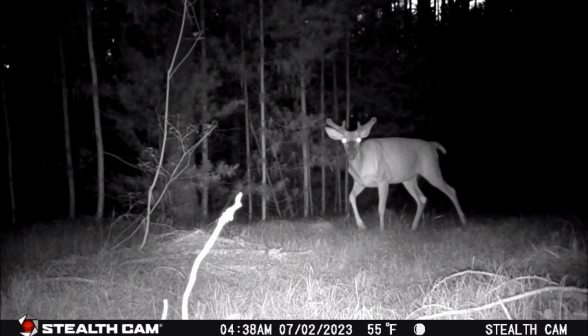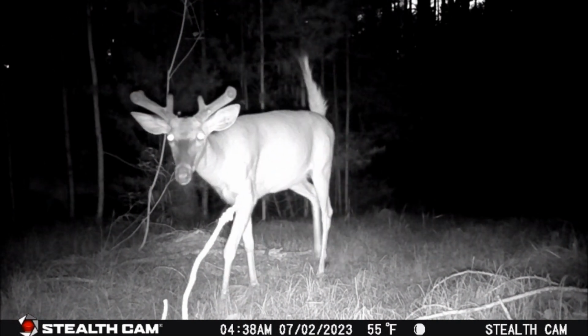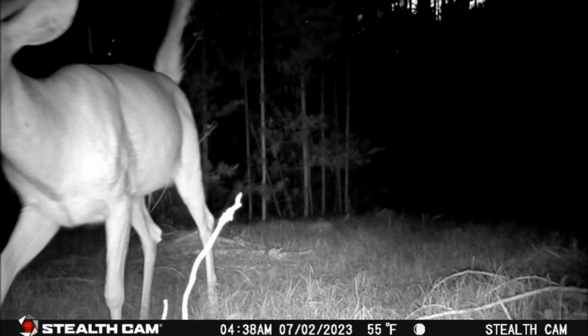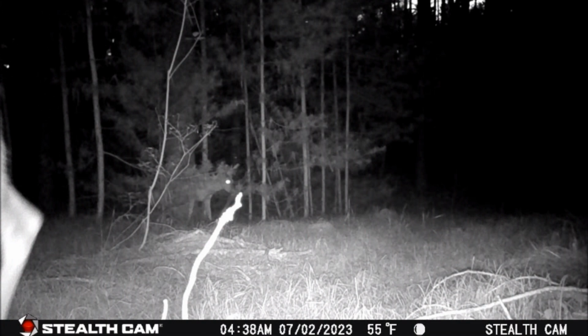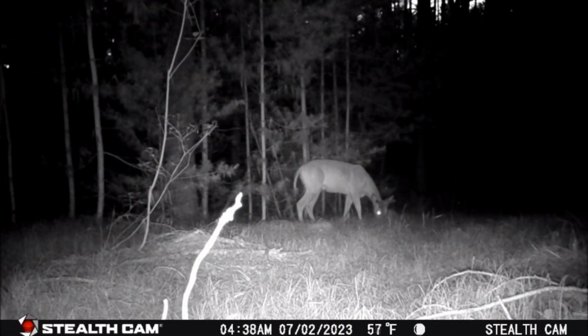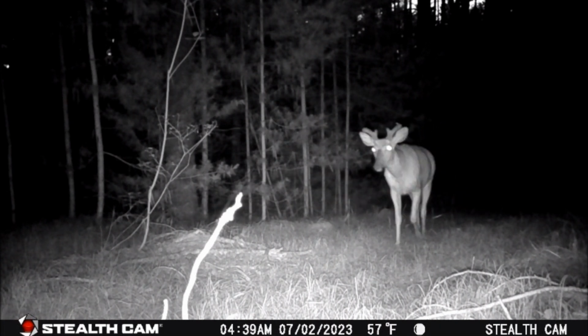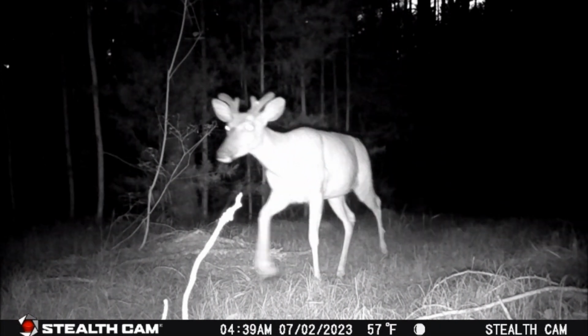Now, our trail cam seemingly piques his interest, and as he's focused on our trail cam, that four-point circles back around behind him to sneak in a snack. Then he moves off in the same direction that the six-point left.